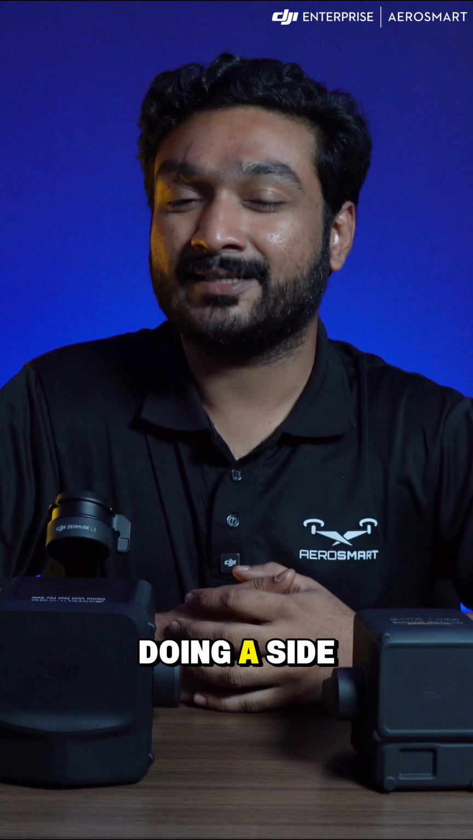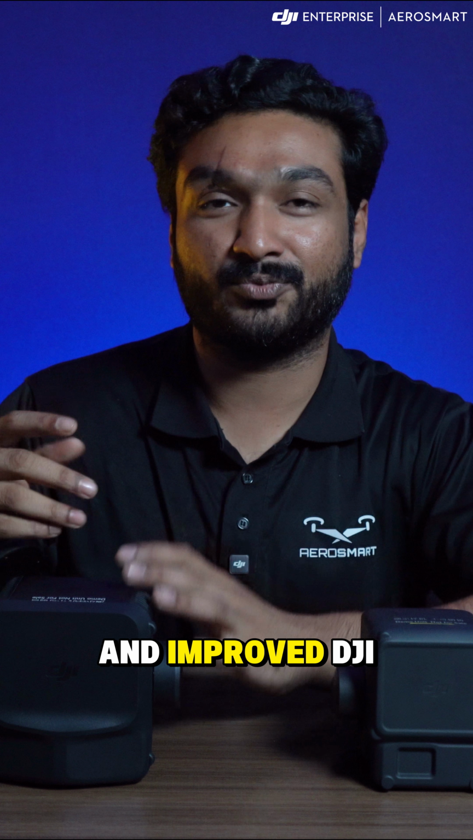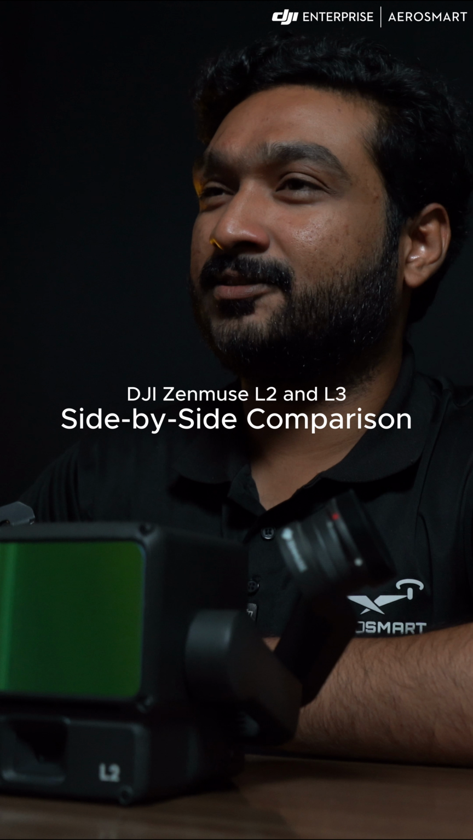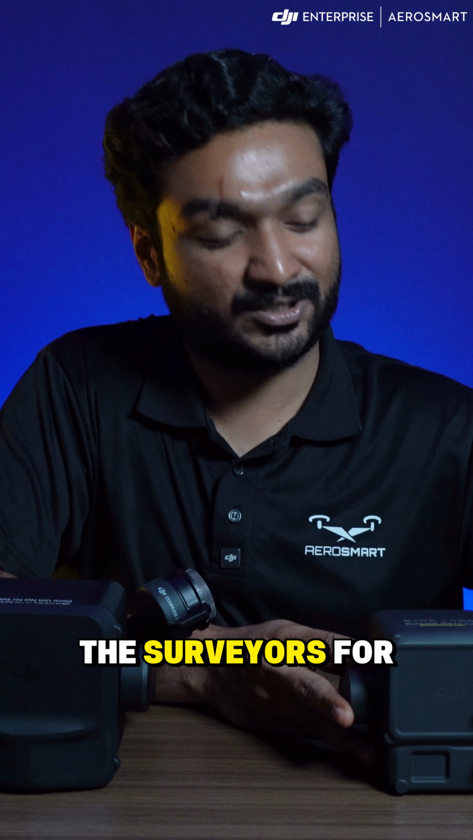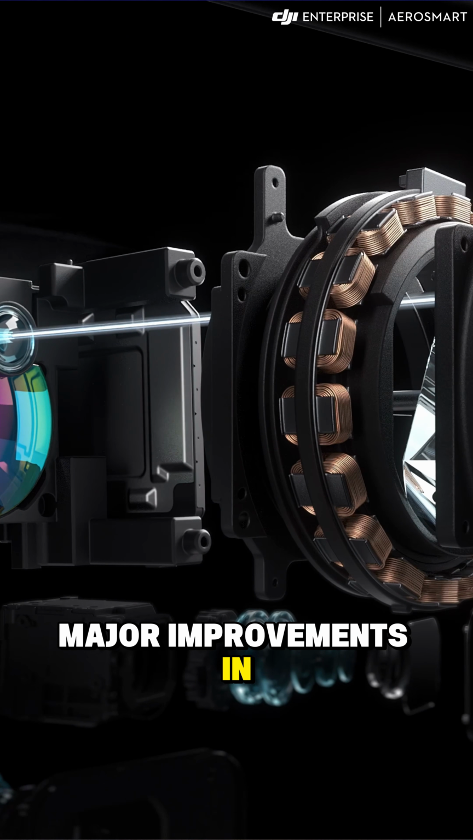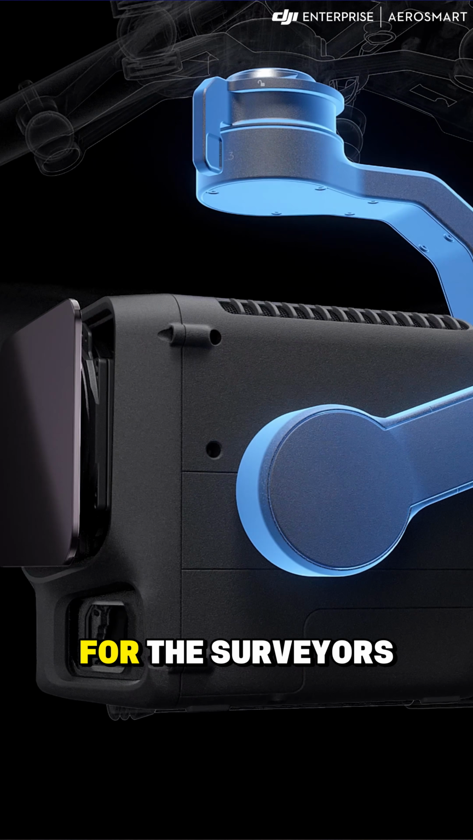Today we'll be doing a side-by-side comparison of DJI Zenmuse L2 and the new and improved DJI Zenmuse L3. Let's dive into it. The L2 has been a trusted LiDAR system for the surveyors for years, but DJI now has released the Zenmuse L3 and it brings major improvements in the range, RGB resolution and overall mapping efficiency for the surveyors.